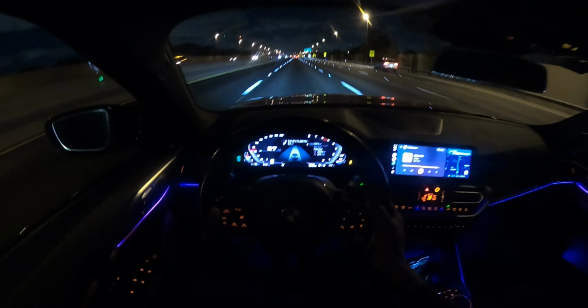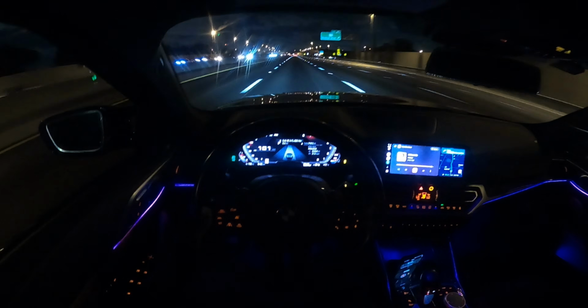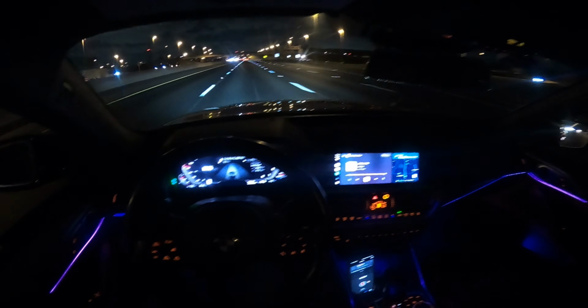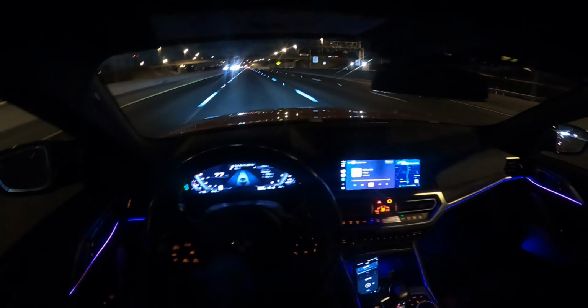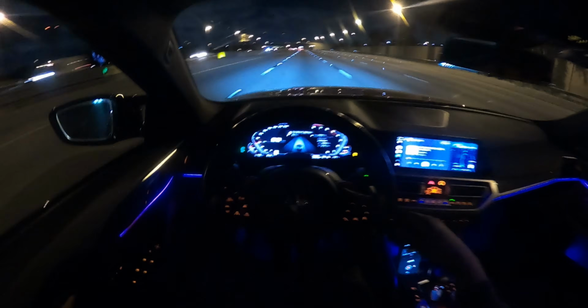Now I wish I had a camera on the back, man. I didn't know it would shift for me. That's why I wasn't trying. Sometimes there's cops down here, so let's ease off a little bit. Let's do it on a 60. 60.